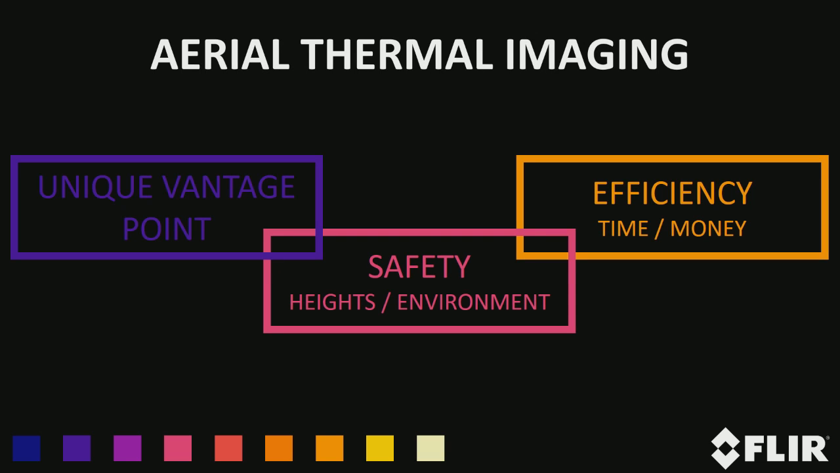So the real benefits of using aerial thermal imaging can be broken down into these three categories. So first is the unique vantage point that it provides. This is a bird's eye view, giving you a perspective that you likely couldn't get otherwise unless you had a manned aircraft like a helicopter, which can be expensive and not as flexible.